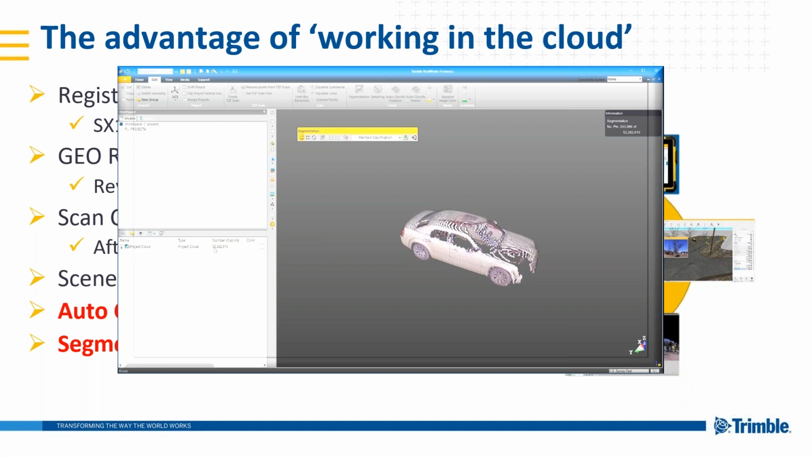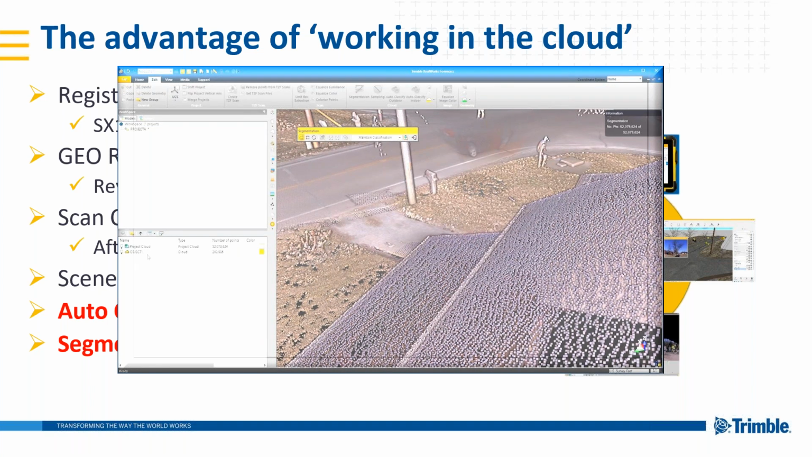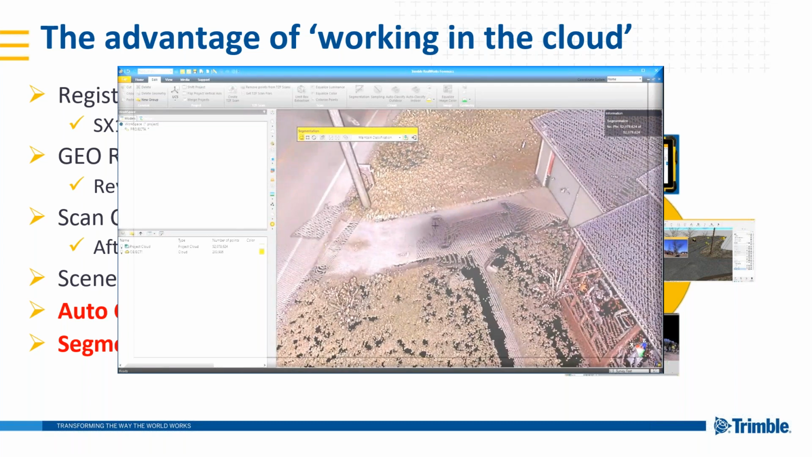Now, you notice we have 52,282,000 points. When I click on Create New Cloud, it creates our object, or as it was explained earlier, our pool of data. And you notice that our project cloud has now reduced by that amount. So we've taken those points out of our project cloud and put them into an item marked Object 1.